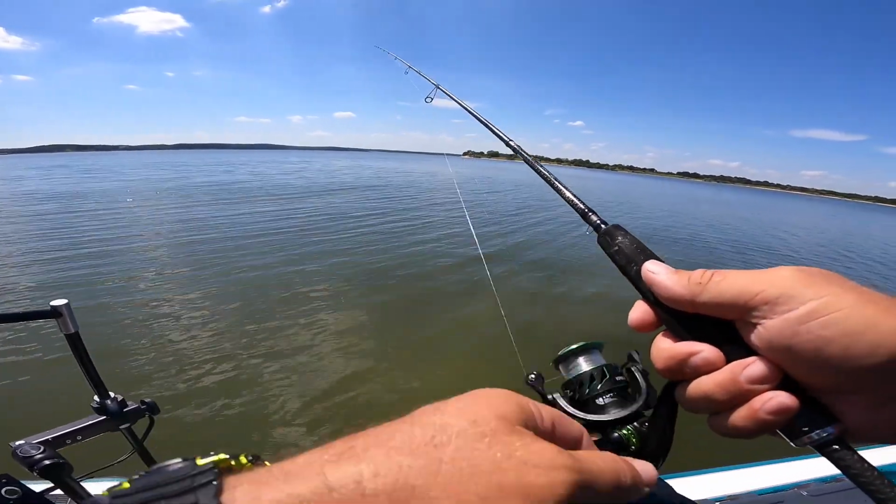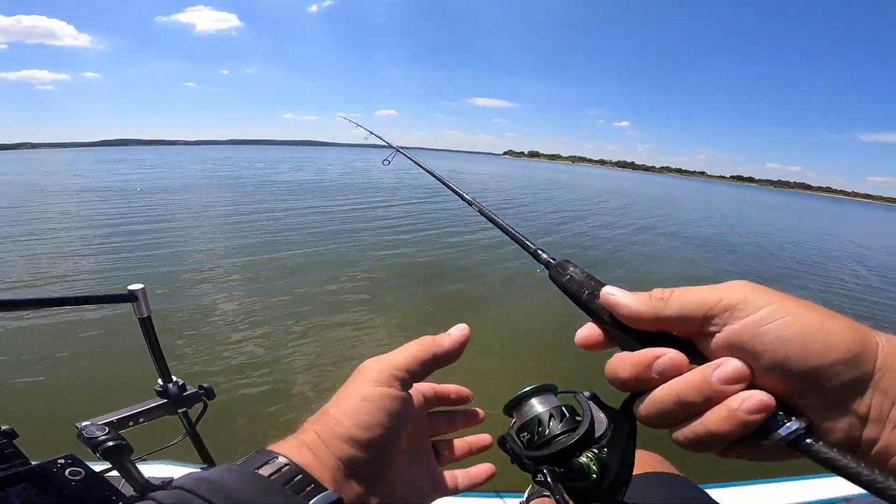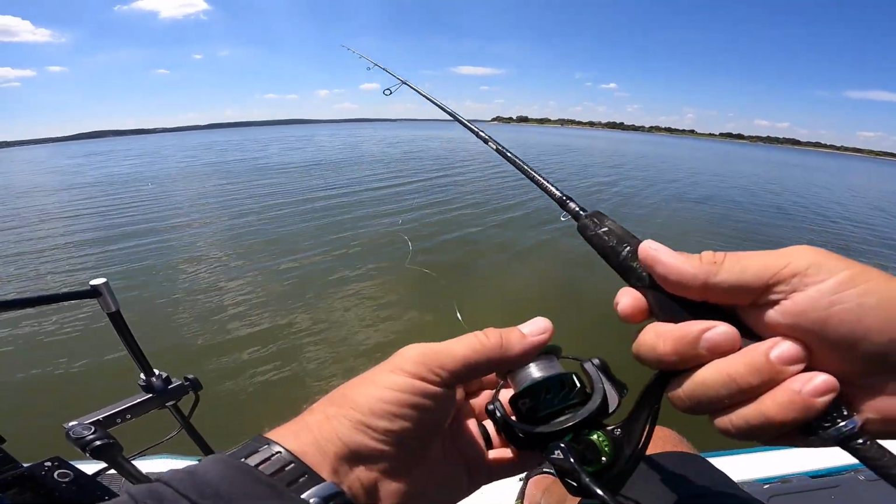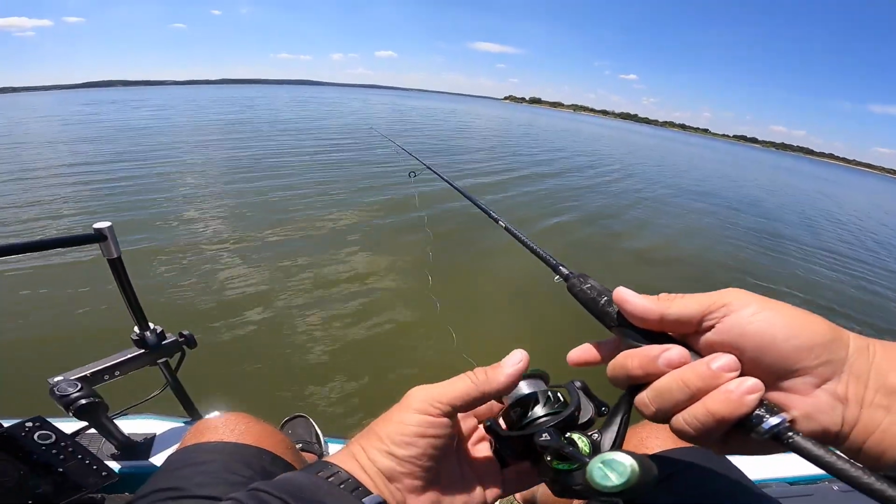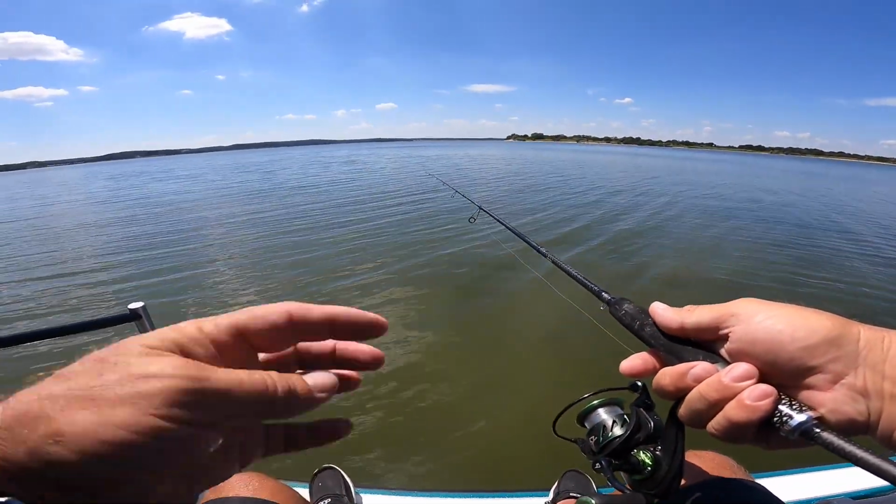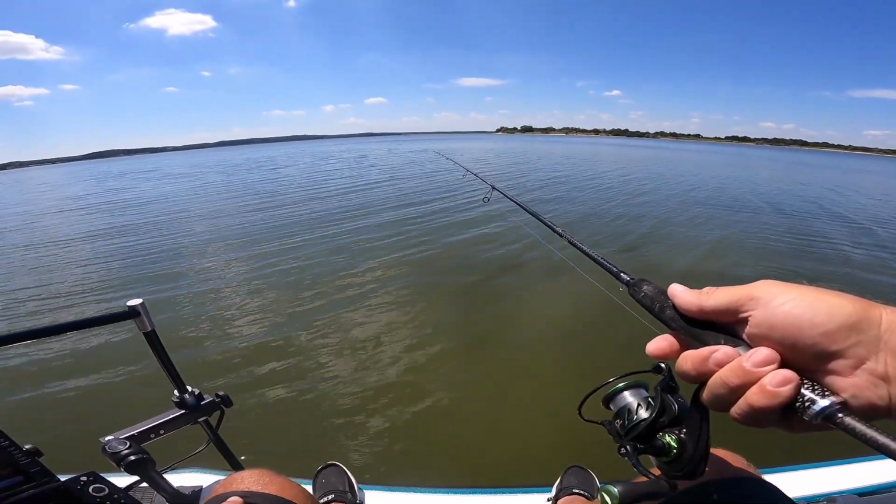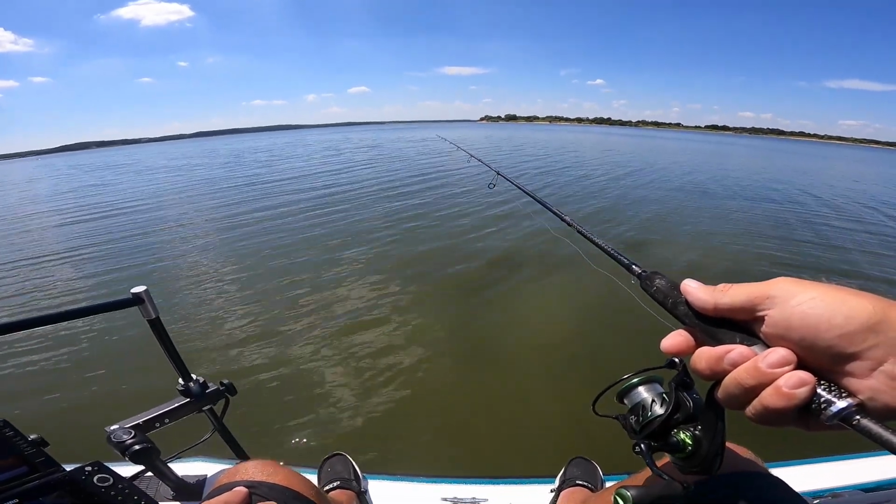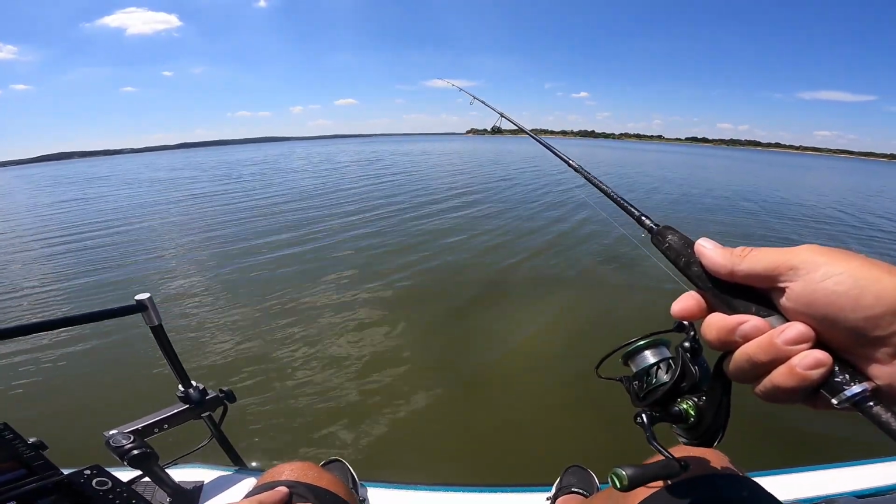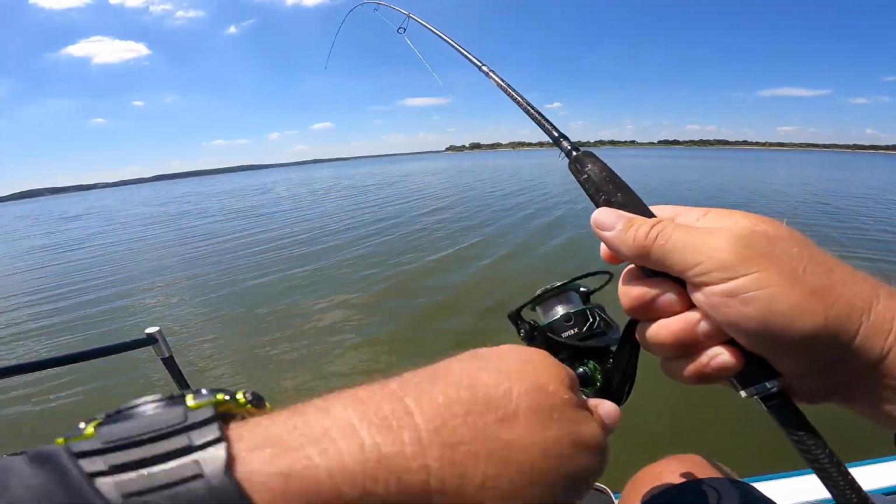Guys, we're using the live scope some, but we're fishing rock piles, so we're not really using it to its full potential, you know. When you're fishing open water, you tend to be able to see more. But these rocks, the reflection's so vivid that you don't see as well.